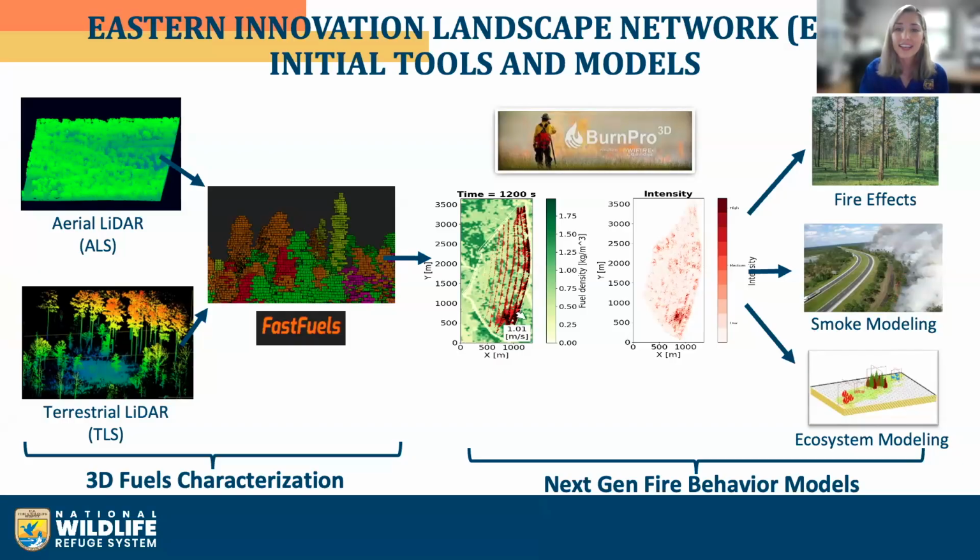The EILN is an initiative with the goal of increasing co-production through a formalized interagency framework in which fire practitioners from the Forest Service, Department of Defense, and U.S. Fish and Wildlife Service in the eastern U.S. engage with fire scientists through the innovation process. LiDAR is a part of this because it provides that 3D fuels component for the next generation fire behavior models.